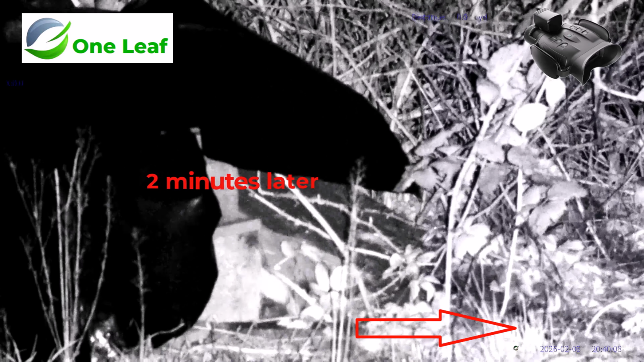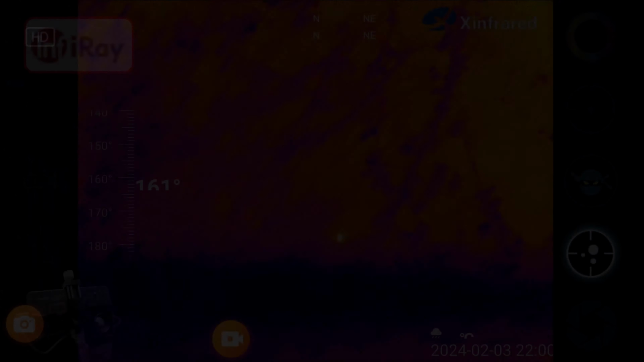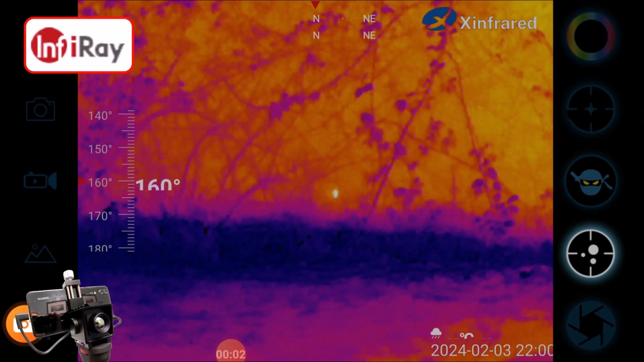But here it comes again, and I missed all this bit as well. So I was looking through another device. I suppose if there's two of you, you can pick them up easier. But I think he ate most of the initial first batch of bread I put out. So eventually I'll put some more bread out for him.